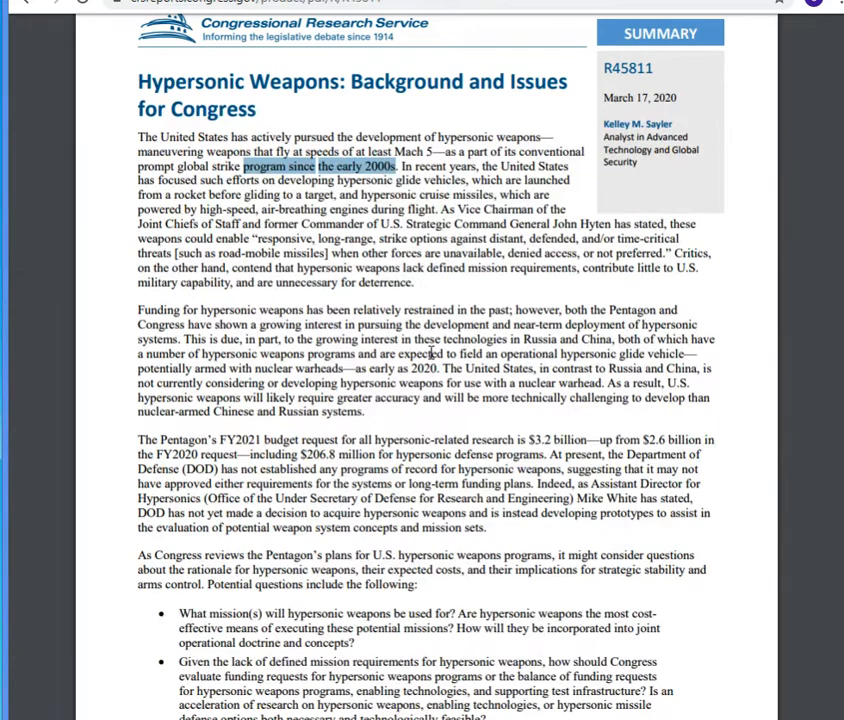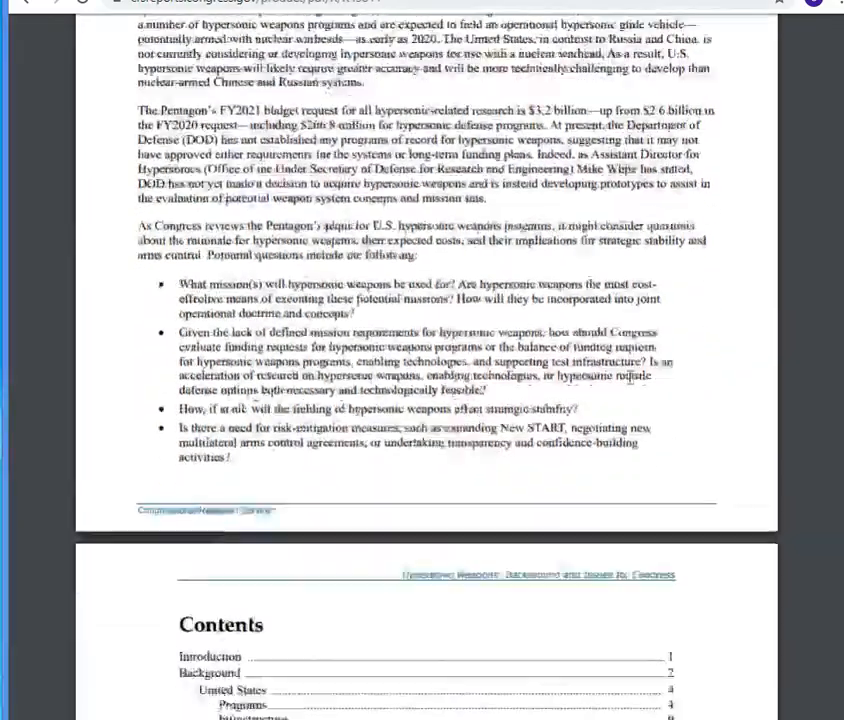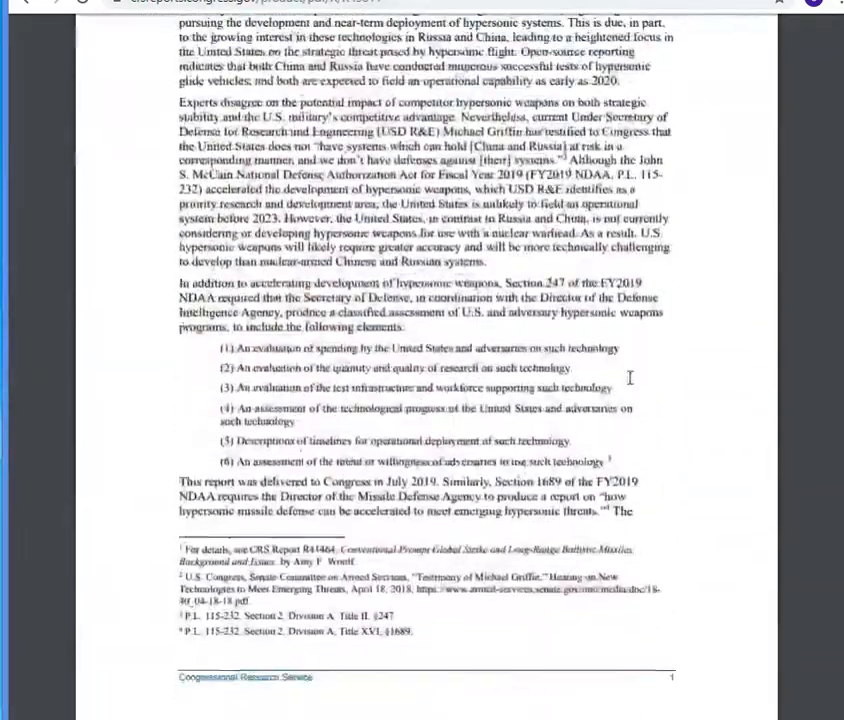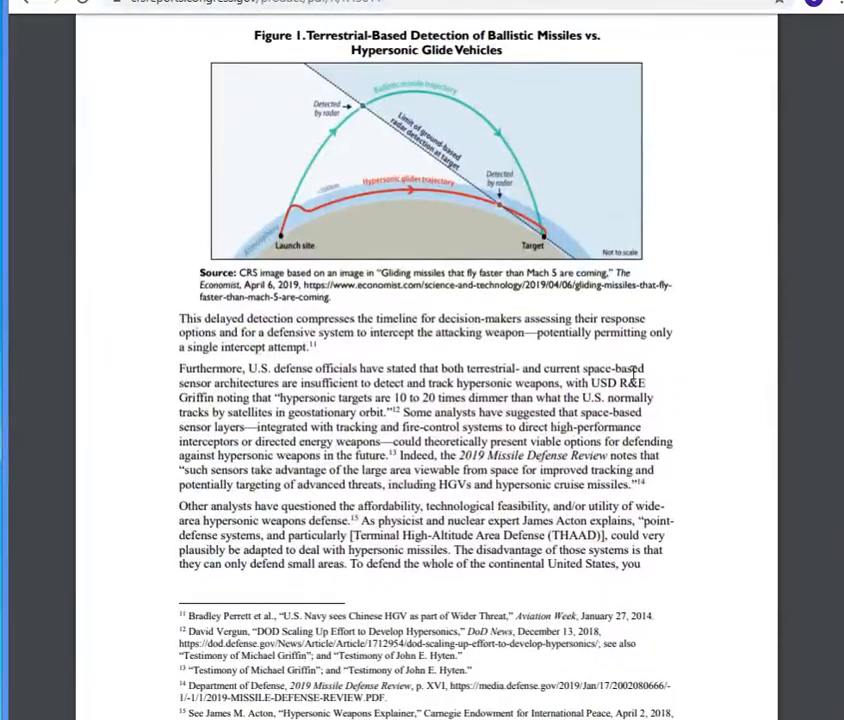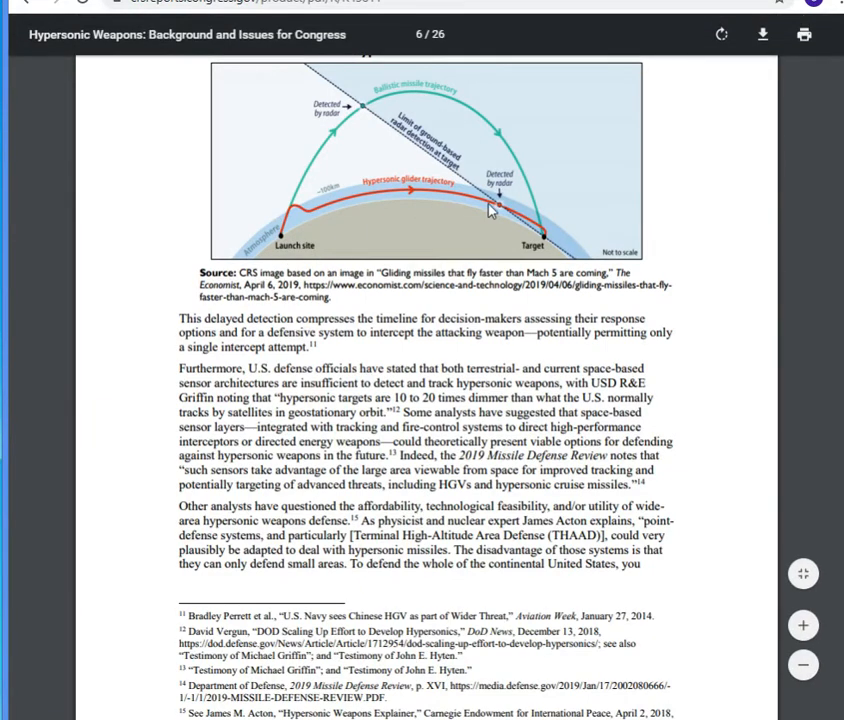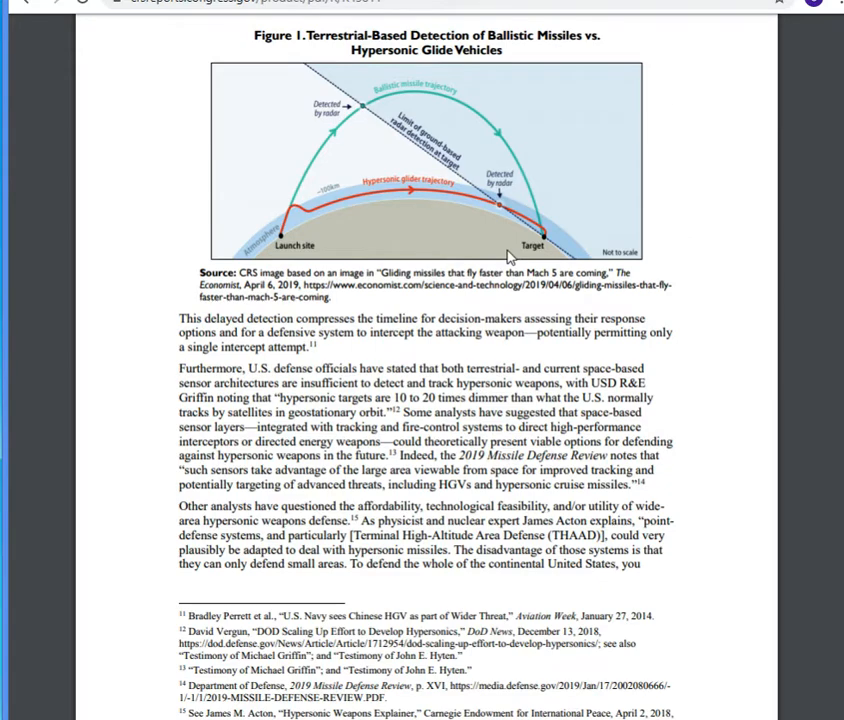They're trying to develop them so they can go Mach 5 to Mach 7. But what's really interesting about this is they talk about the Russian military program. Now, again, this is just another example of how they act as opposed to traditional ballistic weapons, where they travel close to the surface instead of going in a large arc, which makes them able to avoid radar and travel much faster than a typical missile.